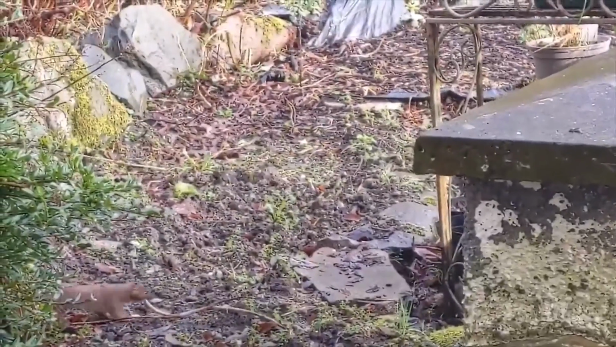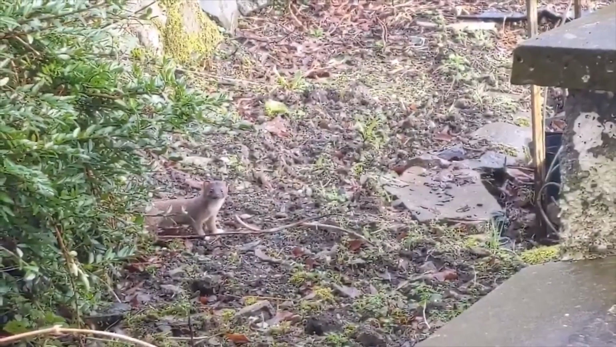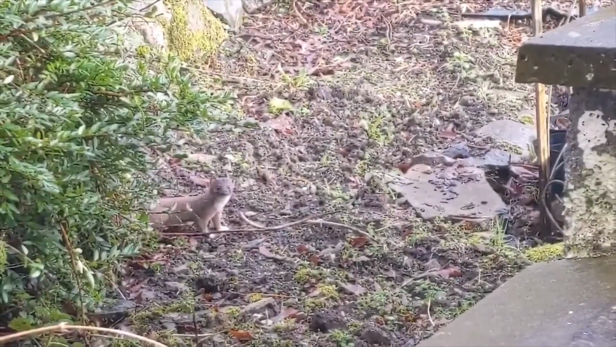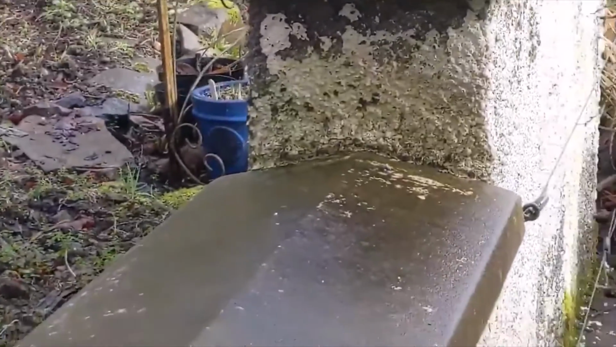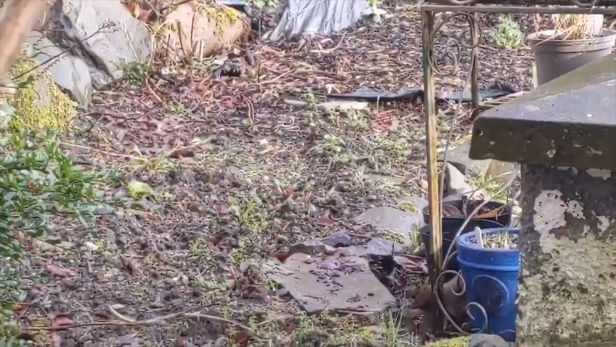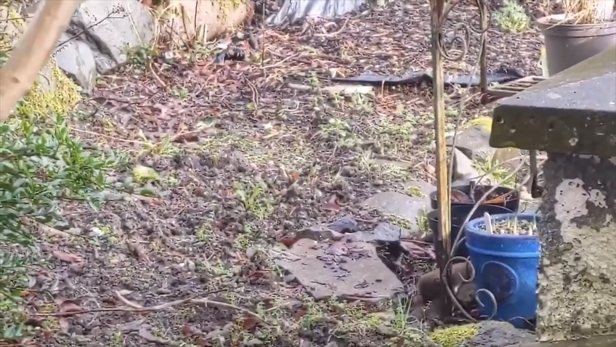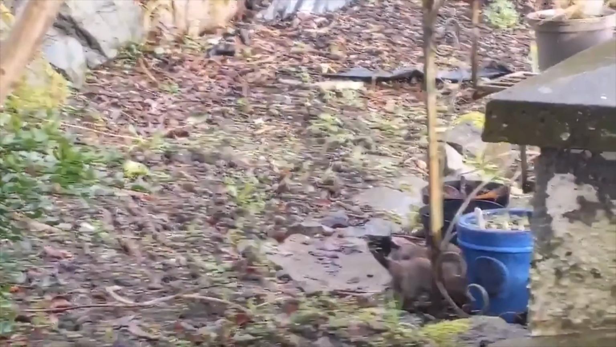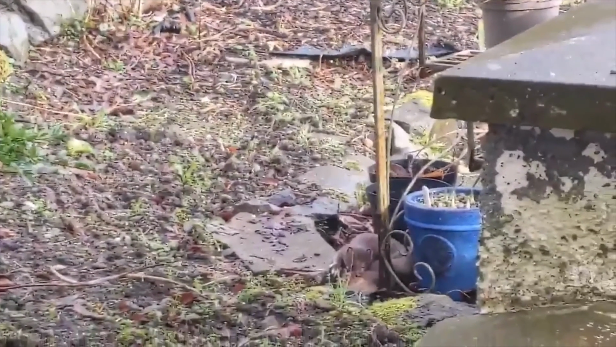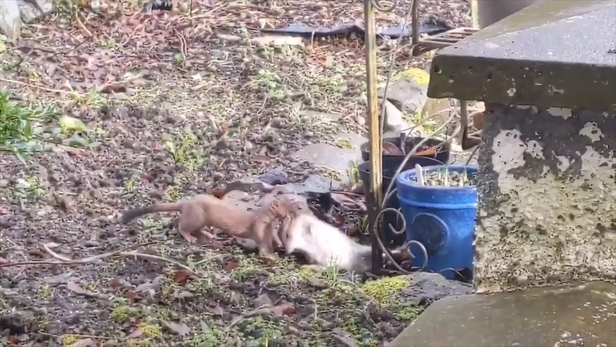Now this is the real gem clip here. This is filmed by one of our tenants on the estate. This is a beautiful little stoat. These are tiny little mustelids, so they're actually smaller than a rabbit, but they're incredibly strong. I've slowed down this clip here because lo and behold, it's doing a fantastic job at controlling the big rat population explosion that we've experienced across the country this year.